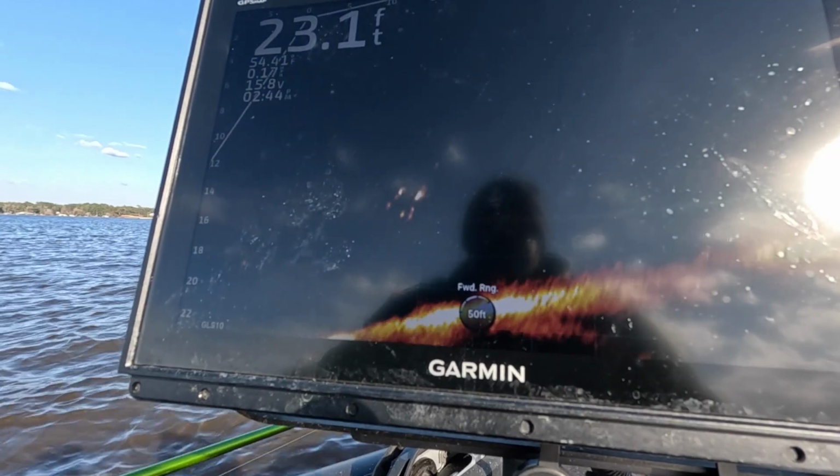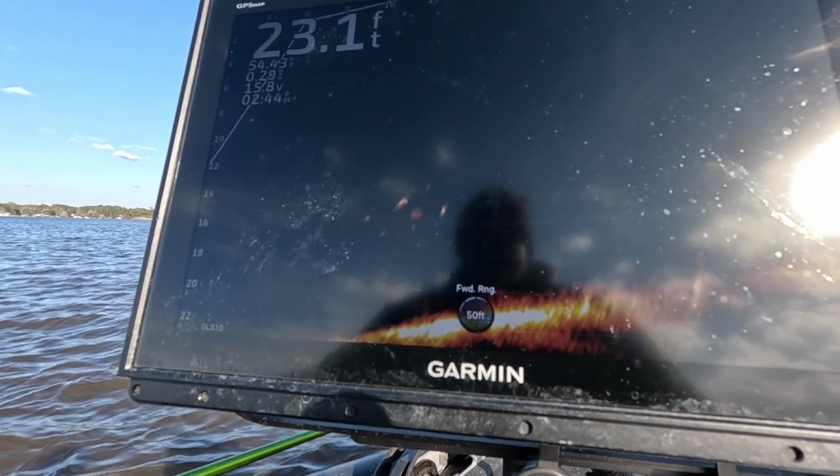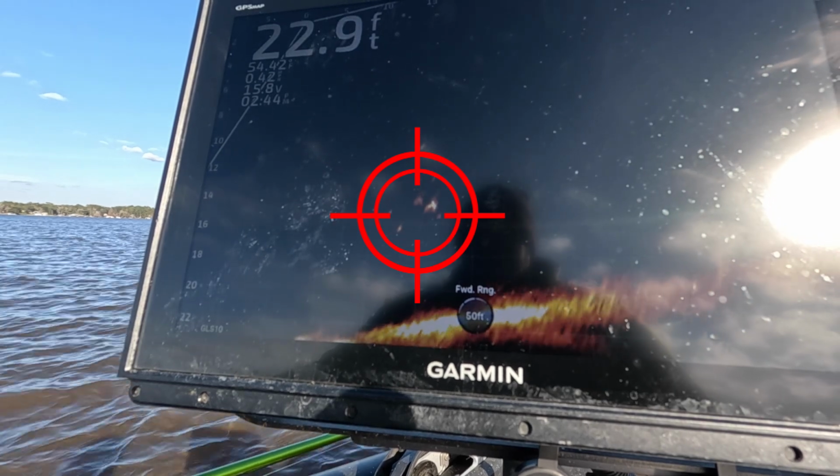Now guys, these fish are not moving far to chase this jig at all. I mean, you got to put it right on top of their back or right on top of their head, and they'll come up and crash. Come on, girl, hit it. Come on, come on.